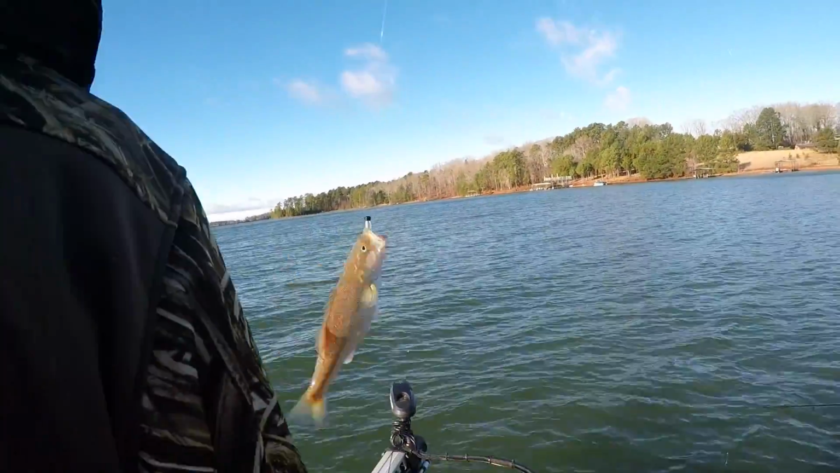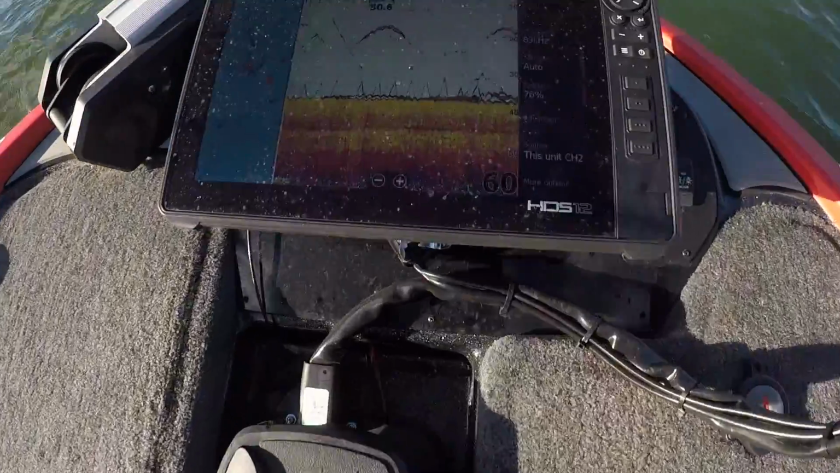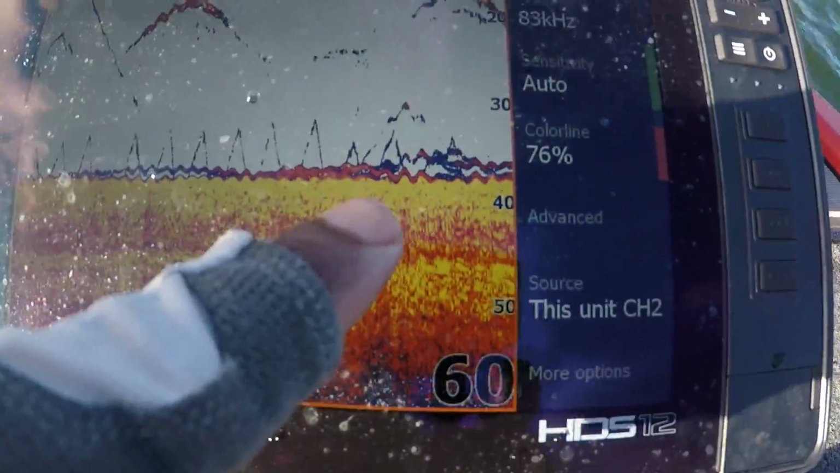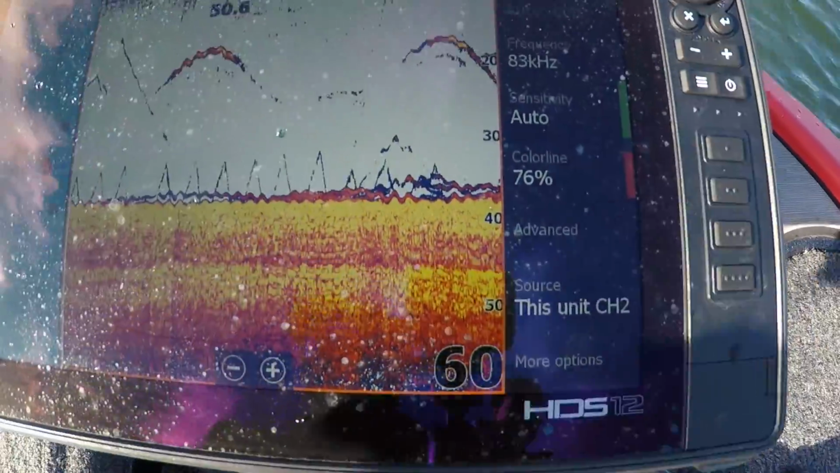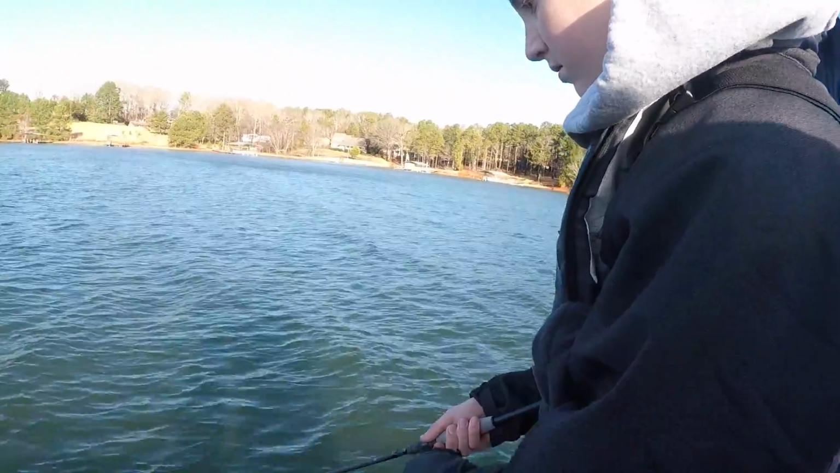See, that's a lot of fish on the graph there. Look, y'all should be getting bit. You see all them fish? There's fish on the bottom. Just keep yours on the bottom. There's fish right there on the bottom. There's fish at 20 feet. So just run it down, and then just shake it. Shake it right there on the bottom.